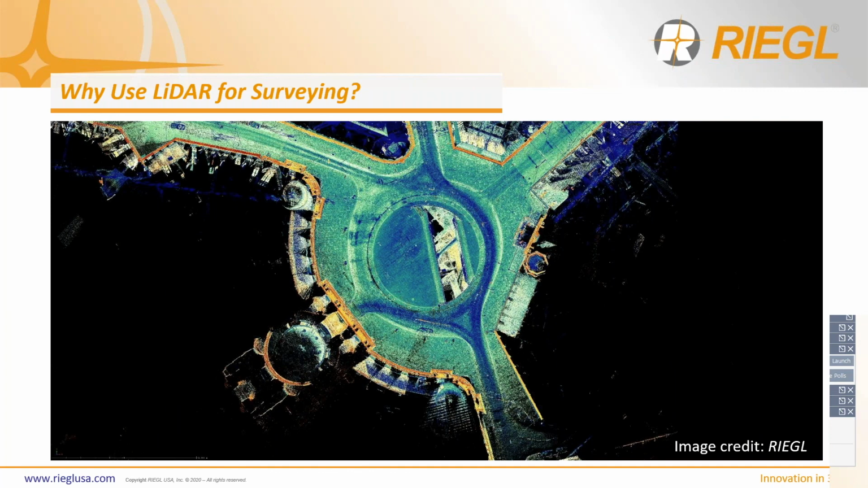So what are some other reasons why you would want to use LiDAR for surveying? It's a value-added service. LiDAR is capable of capturing more information more rapidly, and it even often captures information that's not necessarily needed for your project. This helps prevent needing to send a surveyor back out onto the site to capture any additional measurements because all the information is already stored and on site with your crew.